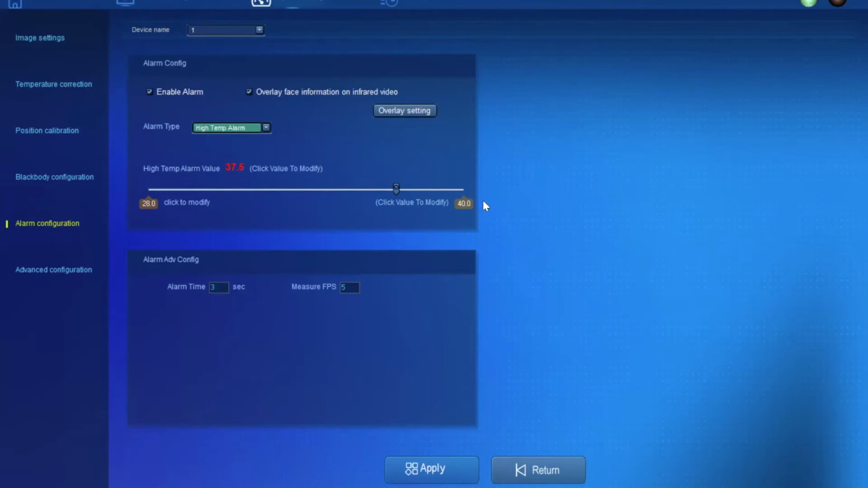Because this solution is meant specially for the human body. Whoever has above 40 degrees, we would not consider a person anymore. I mean, they shouldn't be standing and walking anyway. You should be lying on the bed already. So that's why the system can only go up to a maximum of 40 degrees.